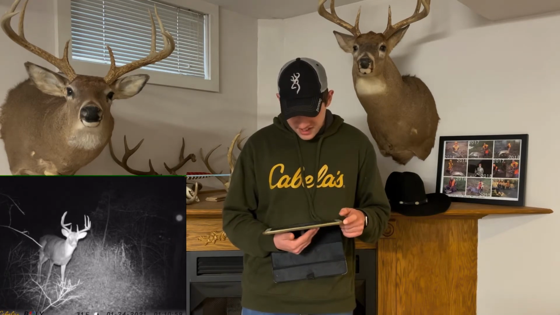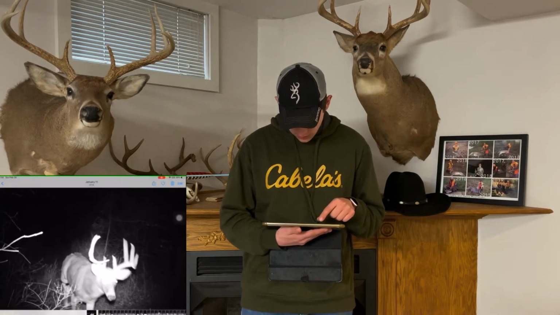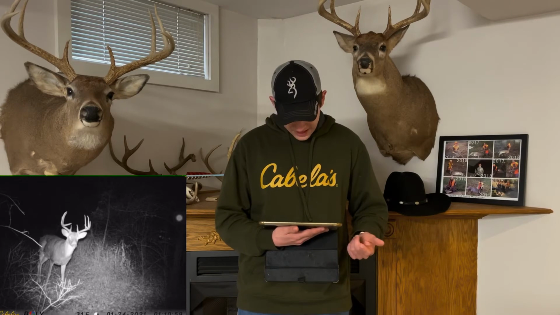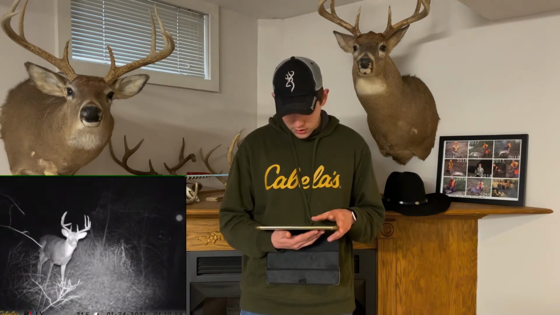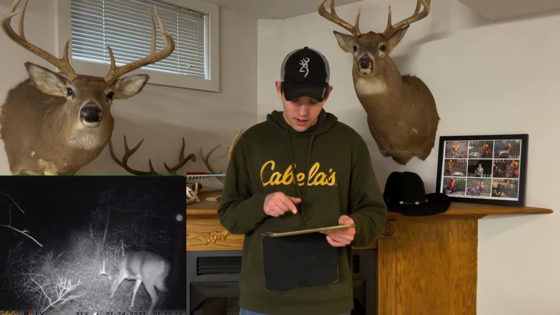Holy cow, there he is. I think this is the same one as the one on the 15th. Anyways, he looks pretty similar. Nice, just big, wide 10 point, tall, beautiful deer. Probably 3 or 4. Here's another one. This one looks like an 8 or a 10.